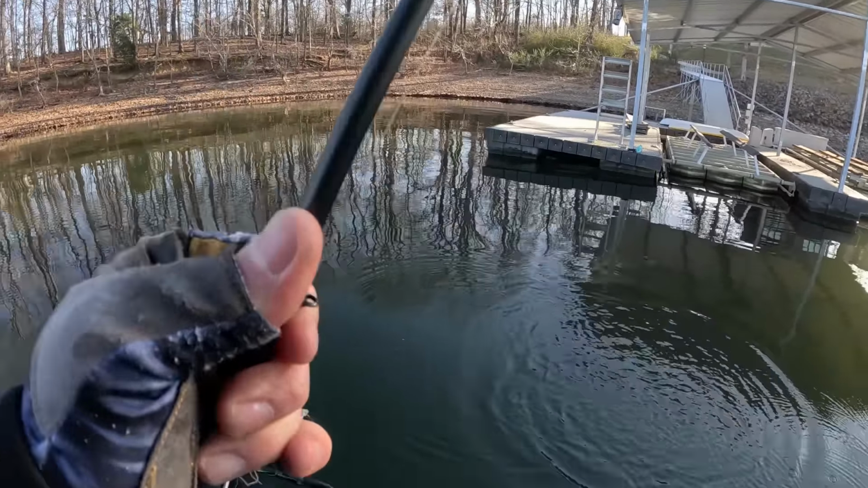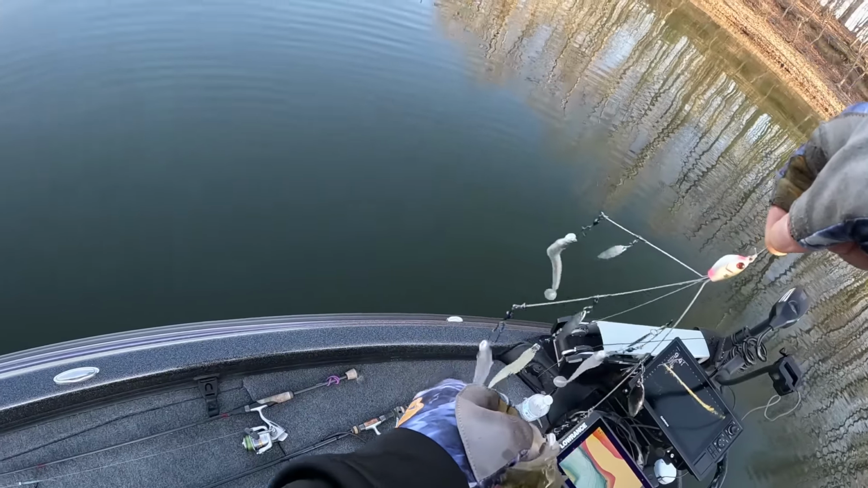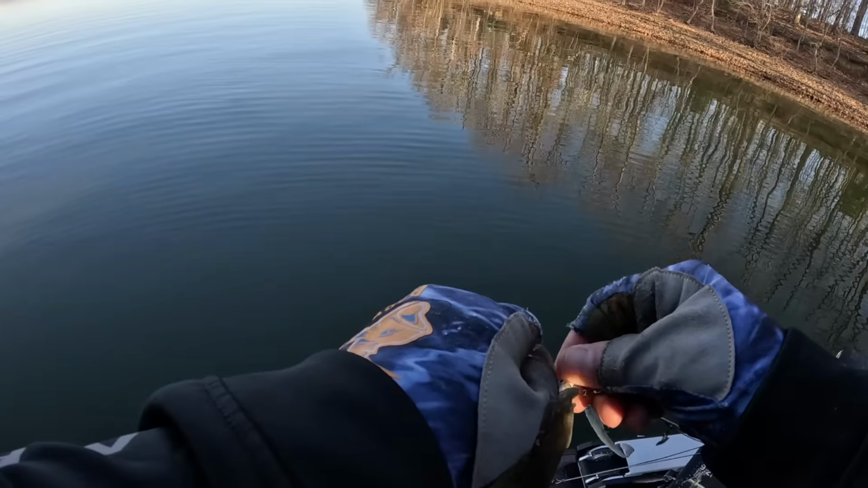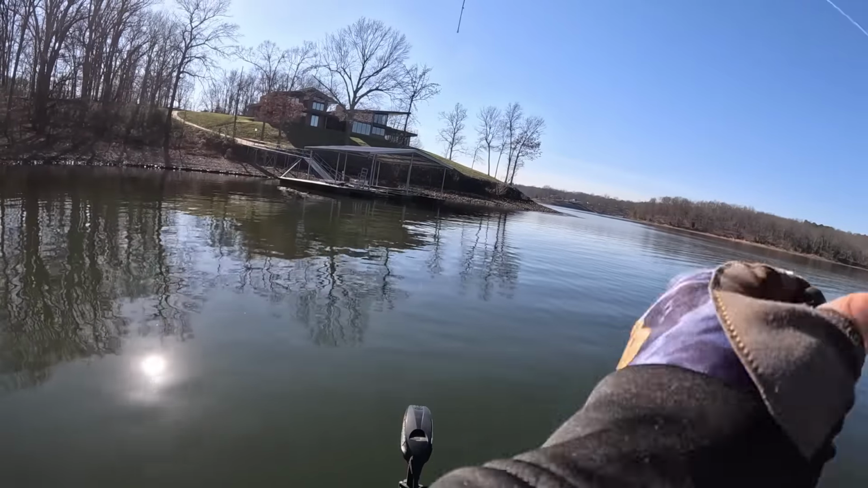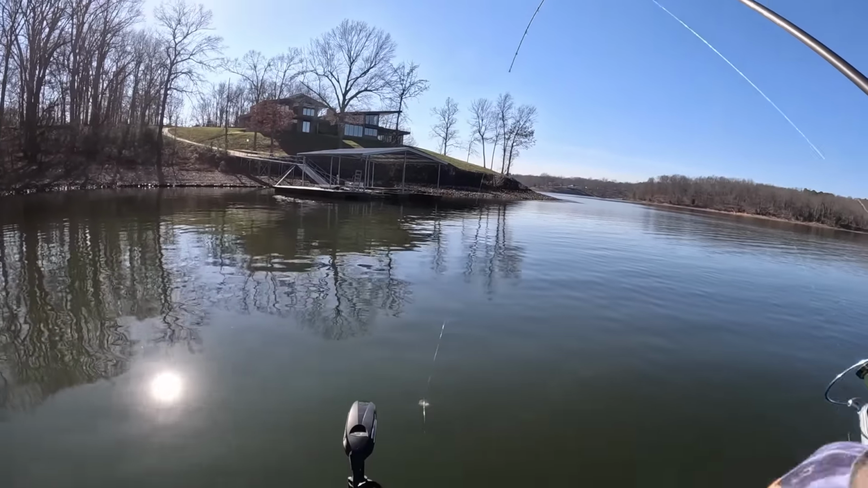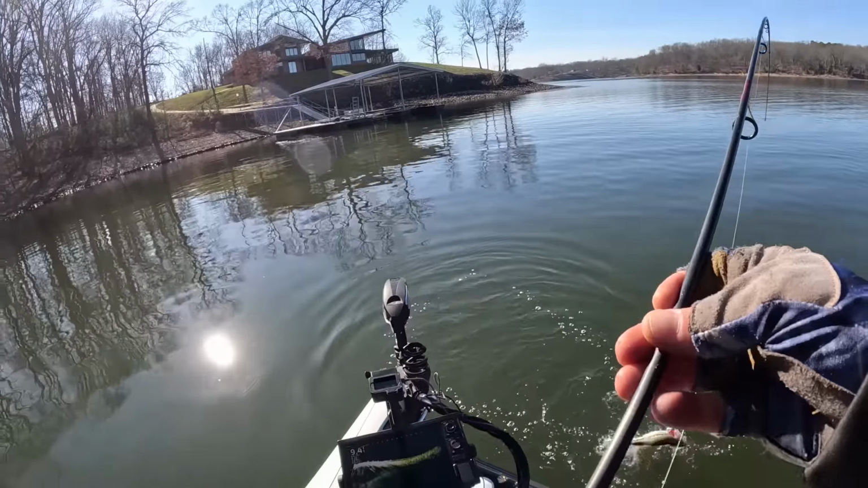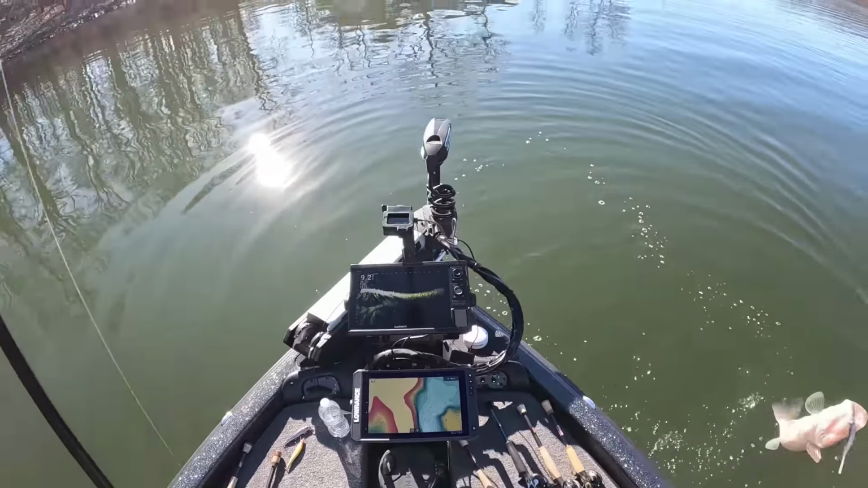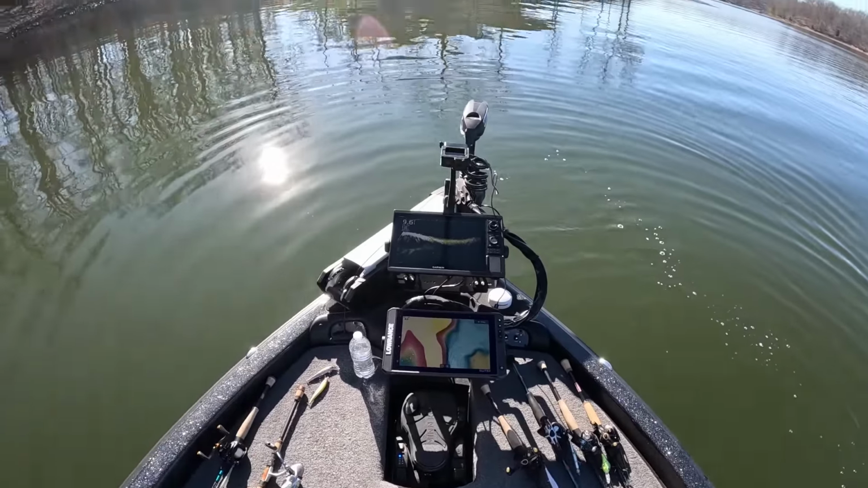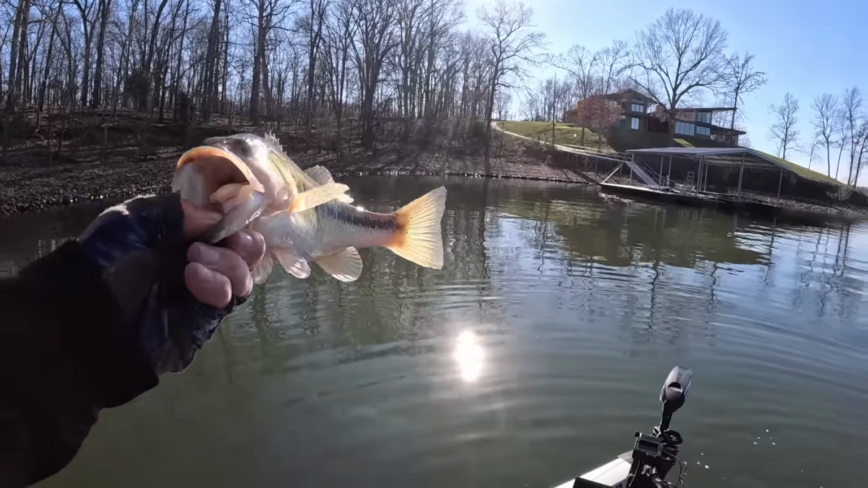Smallmouth, A-rig. Got him. Come up off the bottom and snatch that thing. Snatched it.